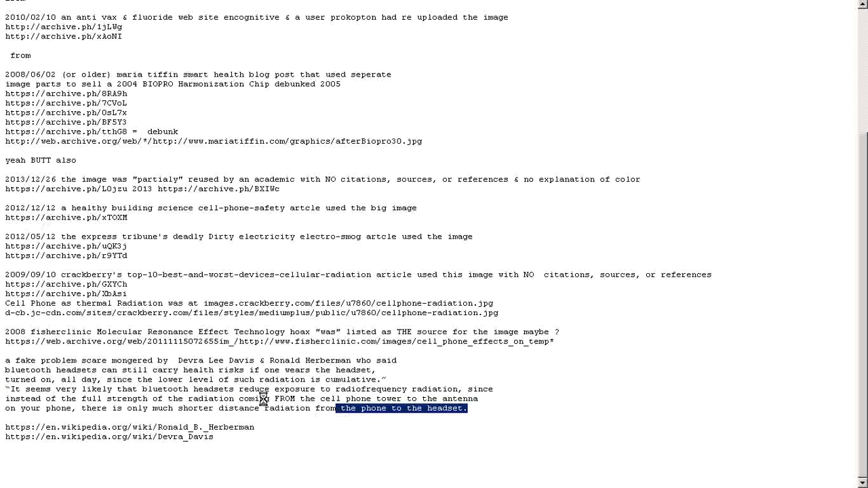Next, him saying radiation comes from the cell phone tower to your antenna on your cell phone, and that's what's dangerous, when that's not how it works. I don't know how he was taken seriously. The tower doesn't detect your location and send a directional signal.